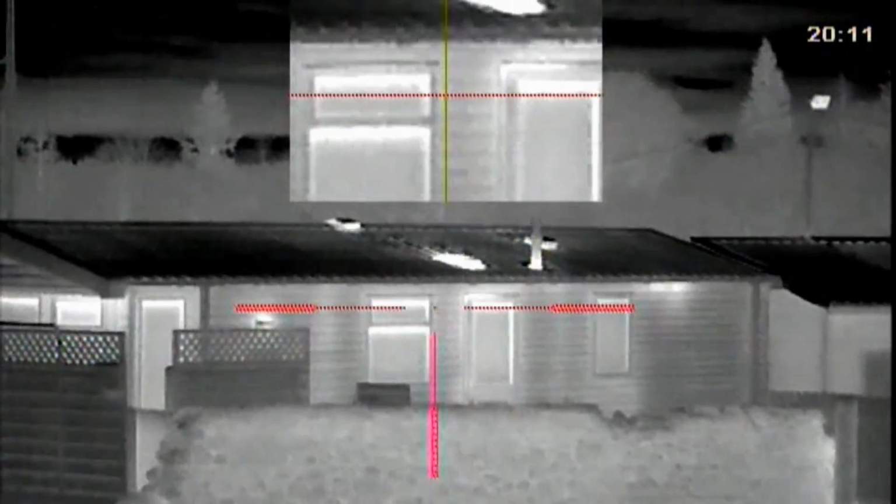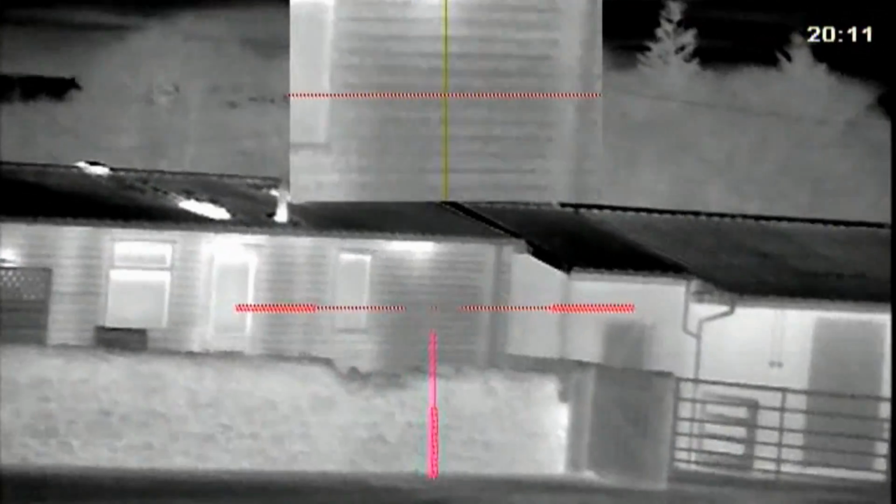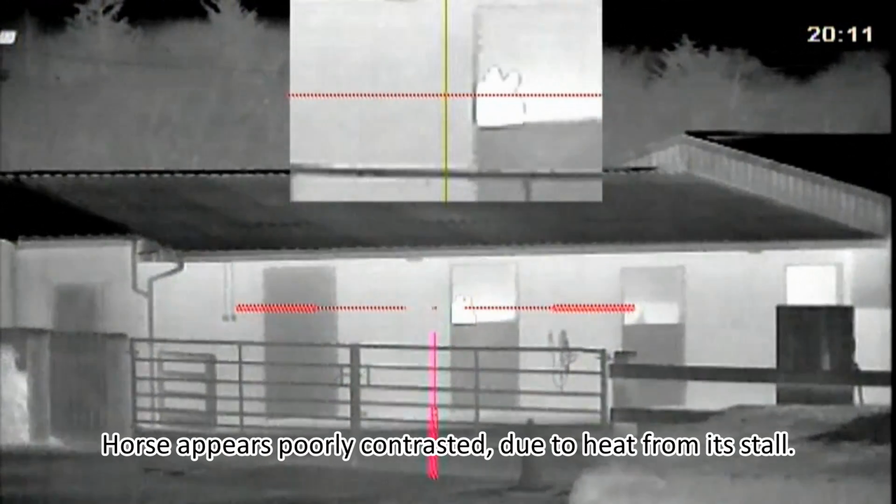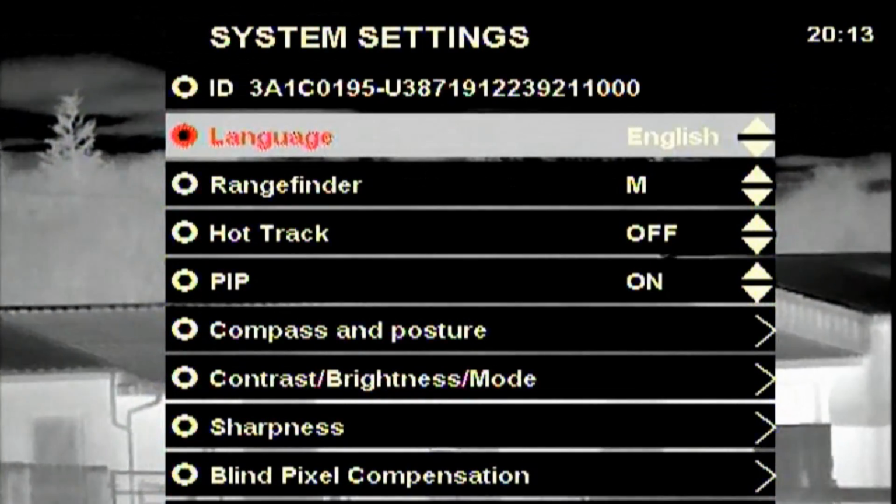This is very nice. Here, I'm just directing the scope, still recording, at the static caravan. You see the heat source from the window and the vents. And here, about 50 metres away, we have a horse in its box. And then the main menu, that's just out of interest.